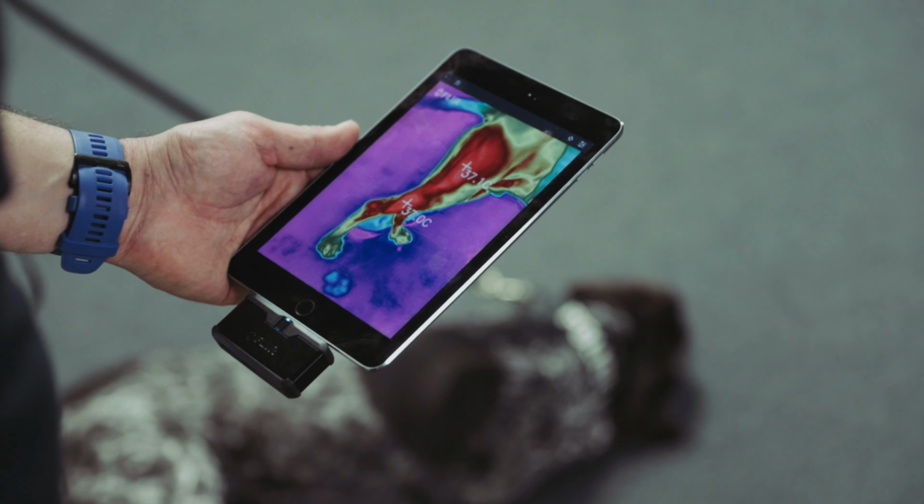Now, what applications do we use thermal imaging for with our canines? The first one is what we call veterinarian diagnostics. So, injury detection. This is going to be huge. Thermal imaging can identify hot spots caused by inflammation, arthritis, muscle strains, or cold spots from reduced blood flow. It's a huge tool that gives me great visualization so I can really see what's going on with the canine.